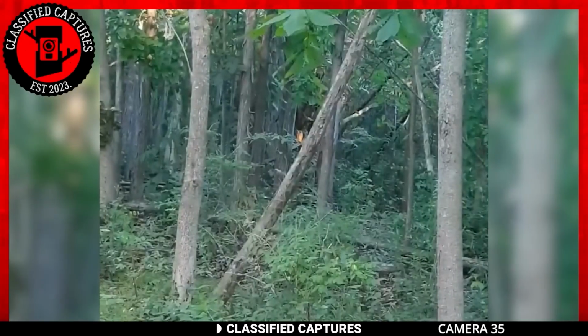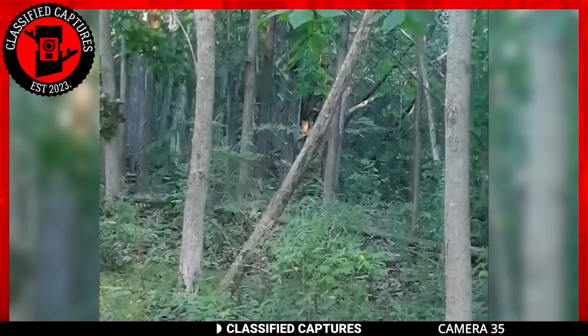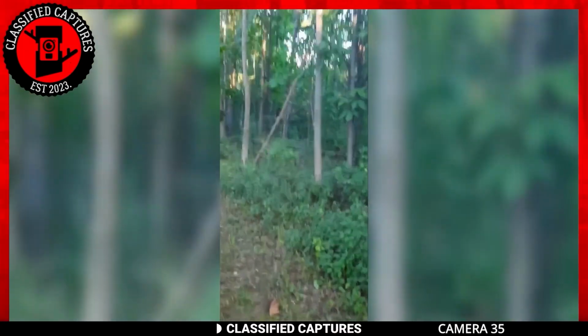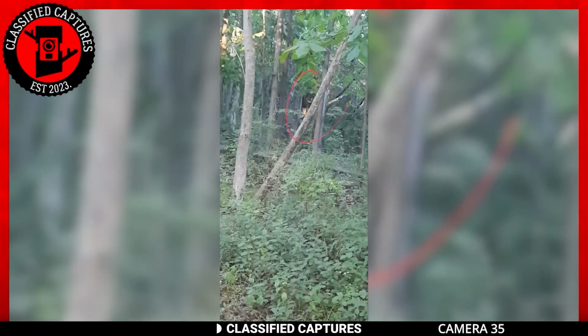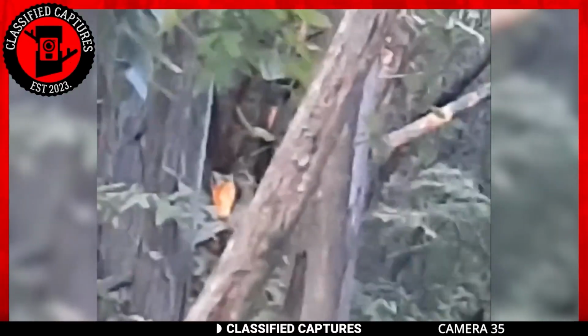Debates rage on whether this sighting represents a genuine and paranormal encounter with the dogman or if it's just a person wearing a costume. The blurry nature of the video only deepens the mystery, leaving viewers with more questions than answers. What do you think, though? What are we dealing with here?